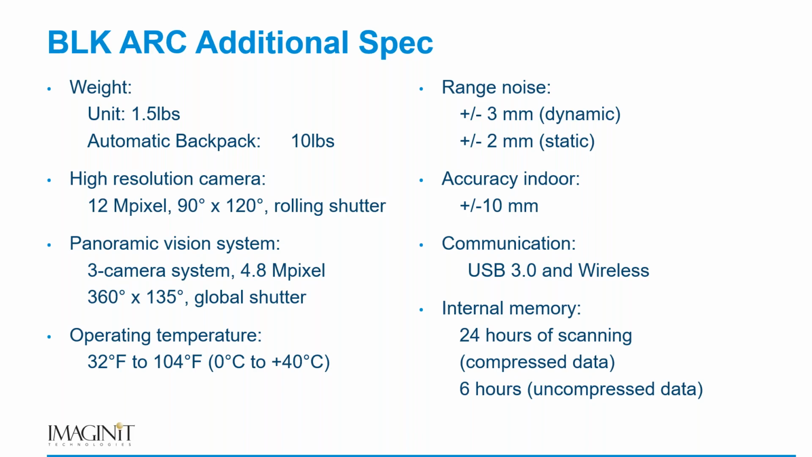Awesome. So I have a few specifications up on the screen now, and I'm not going to read through each one of them, but I do want to just focus on a couple. Primarily the weight of this unit. It's 1.5 pounds by itself. If we choose to use the automatic backpack, which I'll get into in a little bit, we add another 10 pounds. So just under 12 pounds, we can carry this thing around and be able to collect data on the move, walking at a slow pace.